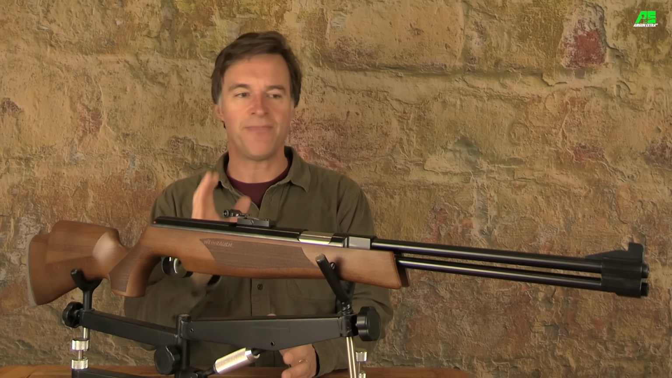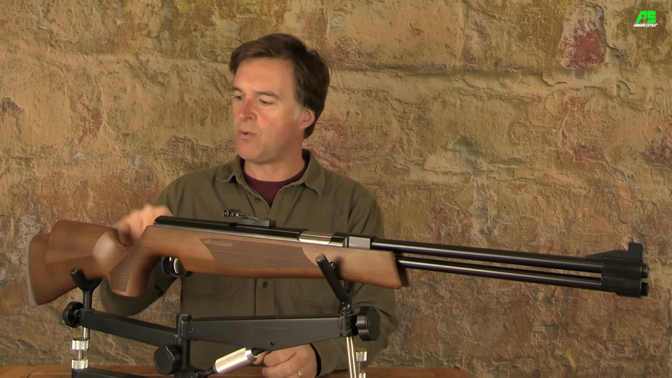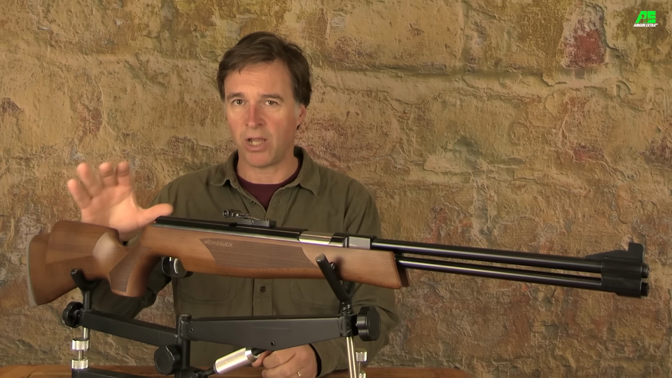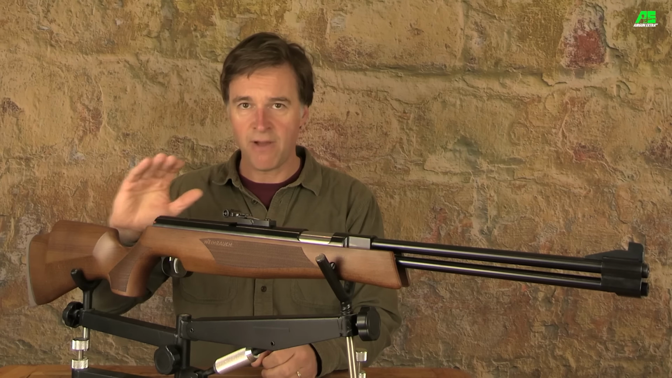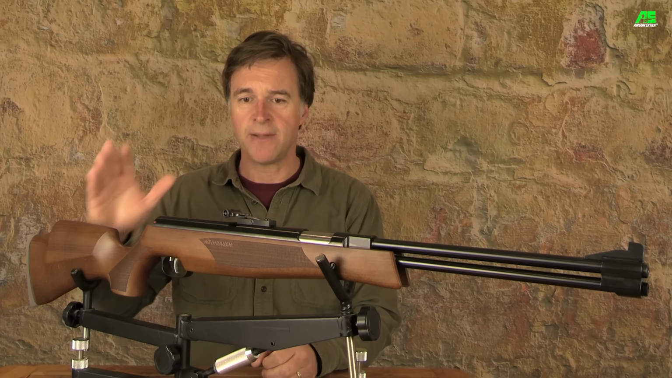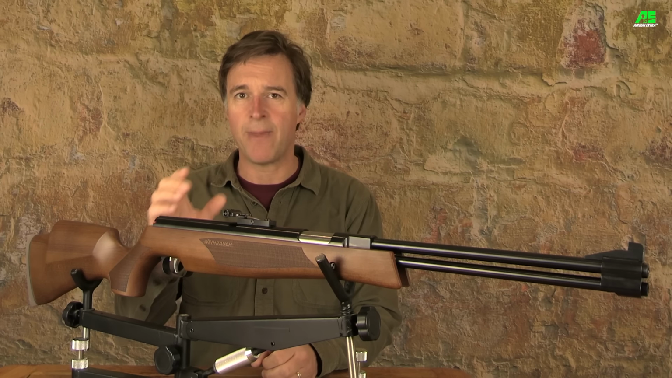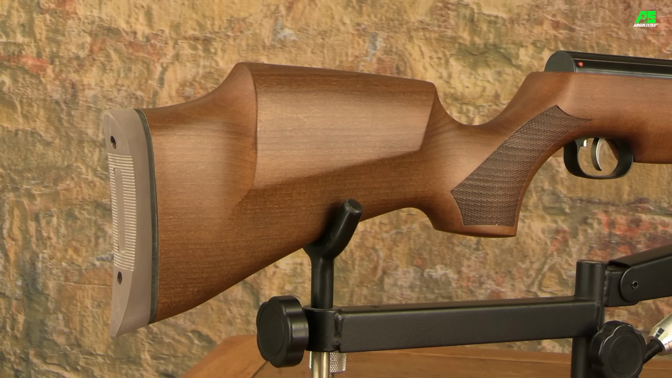As you can see, this gun is supplied with open sights fitted. Now the cheek piece has been profiled to give good eye alignment when using them. However, it is also perfectly high enough for comfortable shooting if you decide to fit a scope, as long as you don't use extremely high mounts. Now the stock is finished with a soft rubber butt pad, and there's a really tidy black spacer between that and the woodwork.